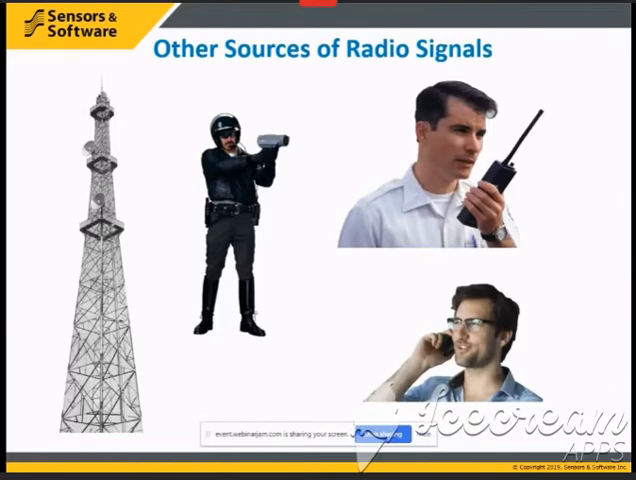RF noise comes from many different sources: radio stations, TV stations, walkie-talkies, cell phones, military communications. The sun emits radio waves. The universe emits radio waves. The surface of the earth is immersed in radio waves at all times. So you will always see RF noise in your GPR data, even if the antenna is shielded.